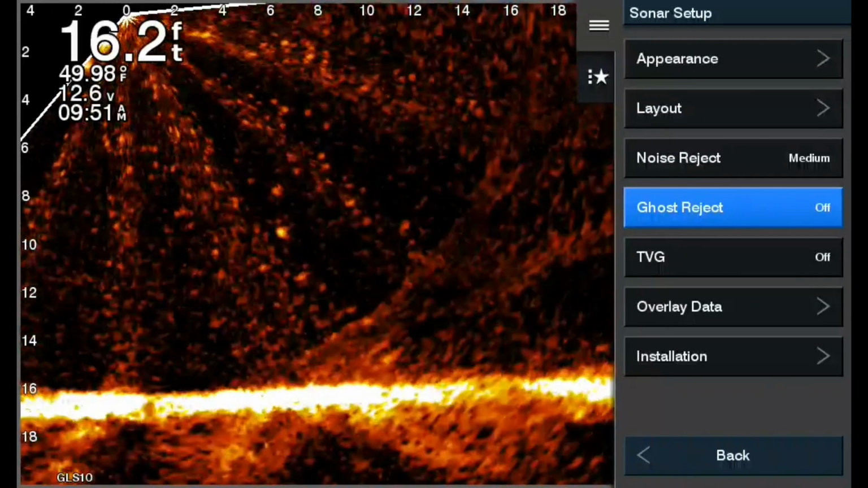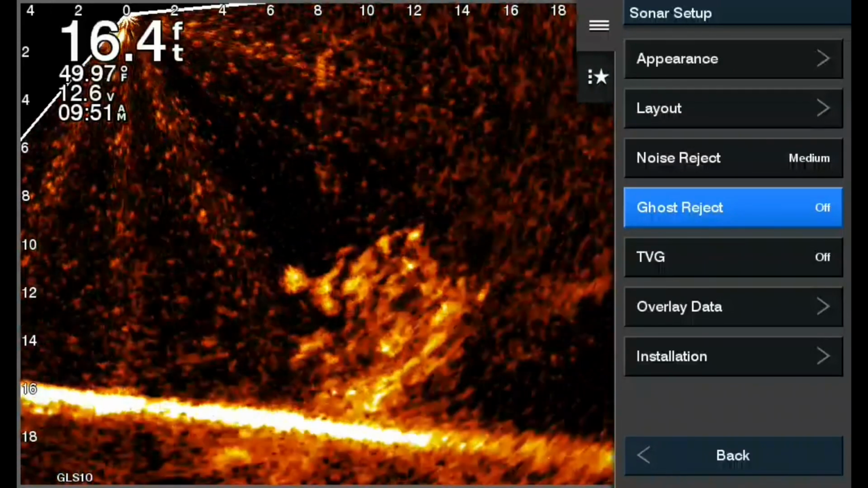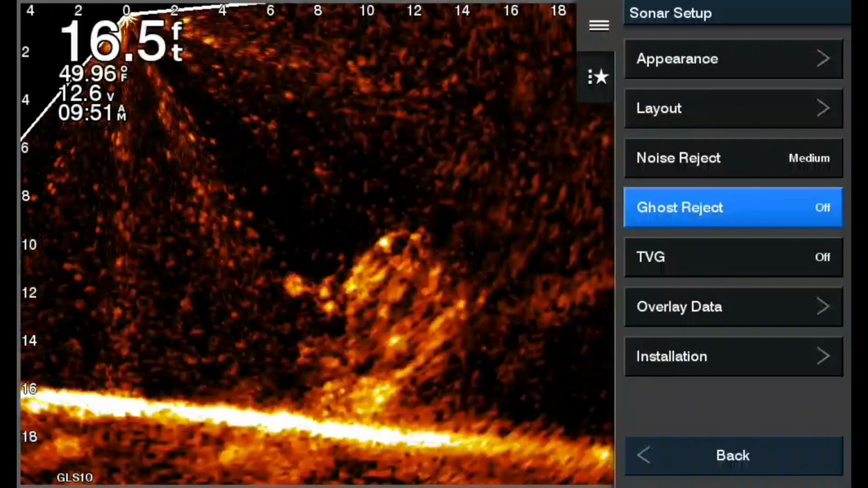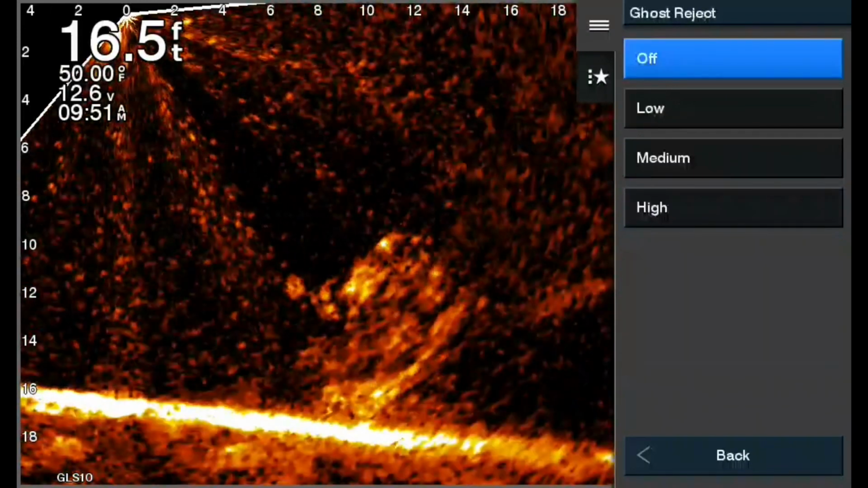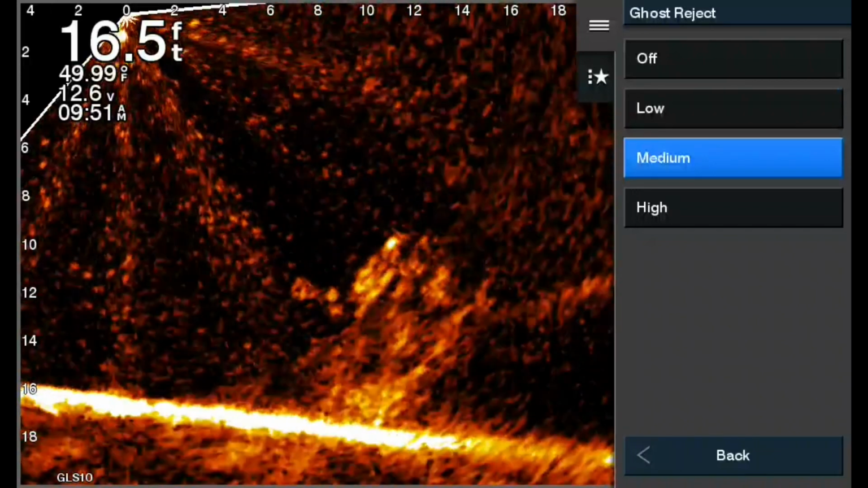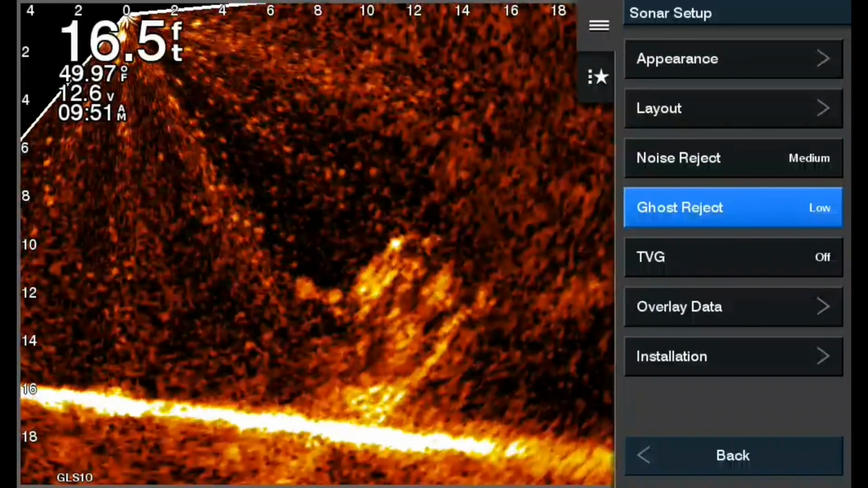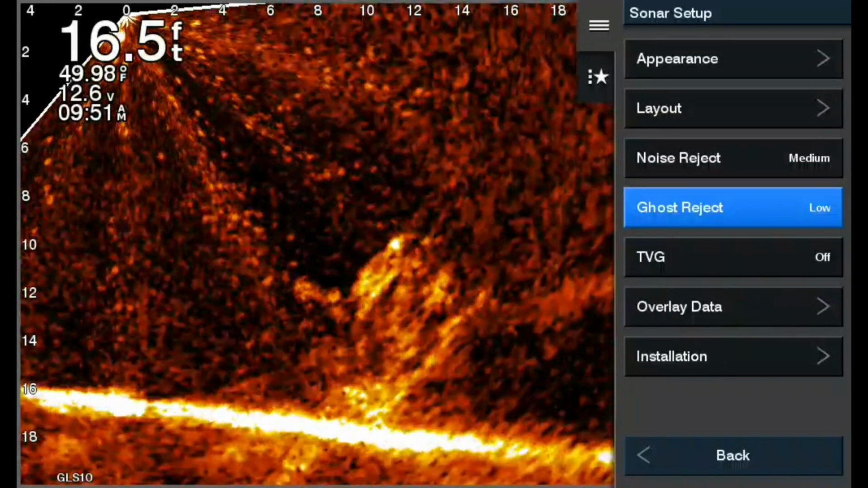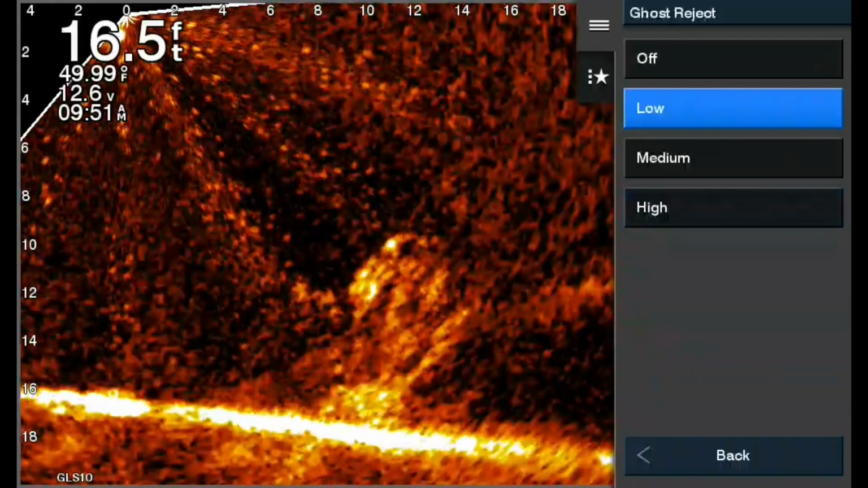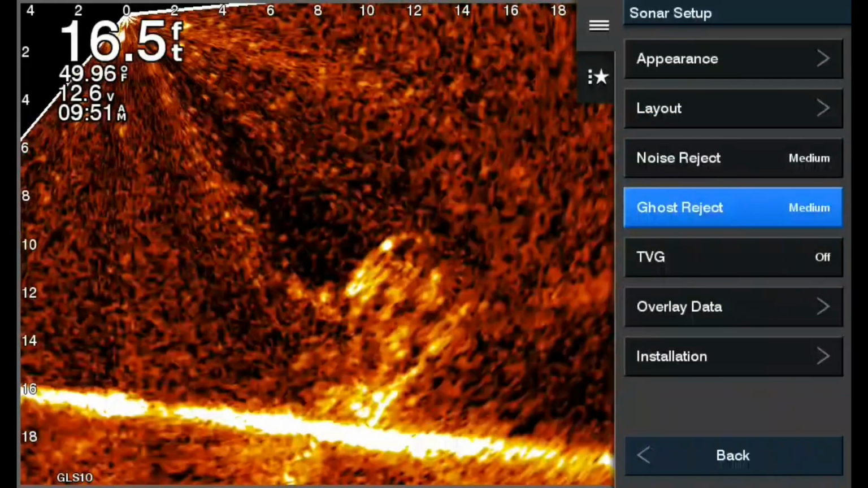The ghost tree usually happens in that 20-foot circle around it. That's where people do a lot of white perch fishing, and that's the area where the beams start to interact with each other. You get returns starting to hit. The beam goes out and hits another beam, and that's the ghost tree, for lack of a better term, that people came up with because it looks like a tree.